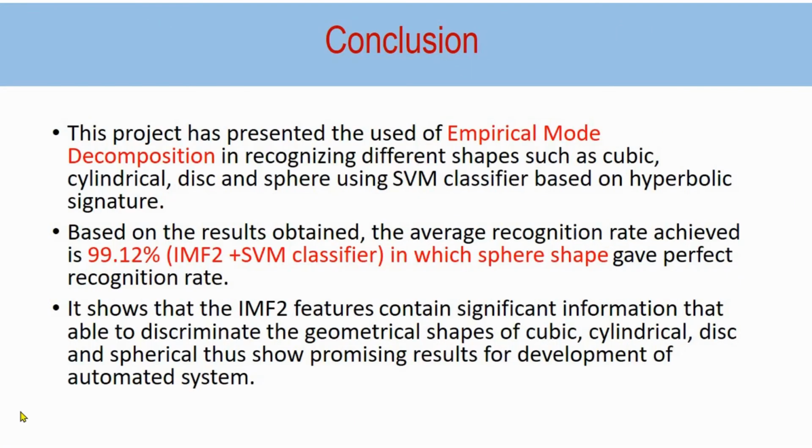As a conclusion, this project has presented the use of empirical mode decomposition in recognizing different shapes such as cubic, cylindrical, disc, and sphere using the SVM classifier based on the hyperbolic signature. Based on the result obtained, the average recognition rate achieved 99.12% with IMF2 plus SVM classifier. The sphere shape gives the perfect recognition rate. It shows that the IMF2 features contain significant information that is able to discriminate the geometrical shapes of cubic, cylindrical, disc, and sphere. These show promising results for the development of an automated system.